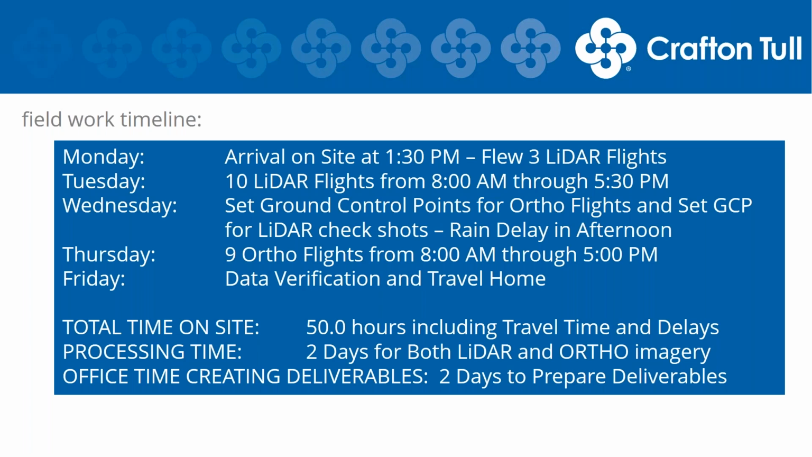The ortho imagery requires the ground control points. Obviously, you're taking pictures of them, so those had to be set before the flights. Then we had a slight rain delay on Wednesday afternoon. On Thursday, we showed back up, good weather.